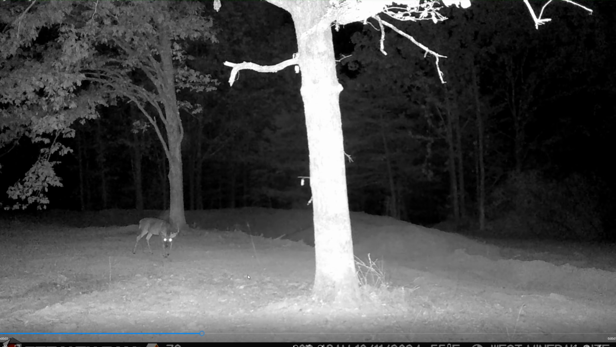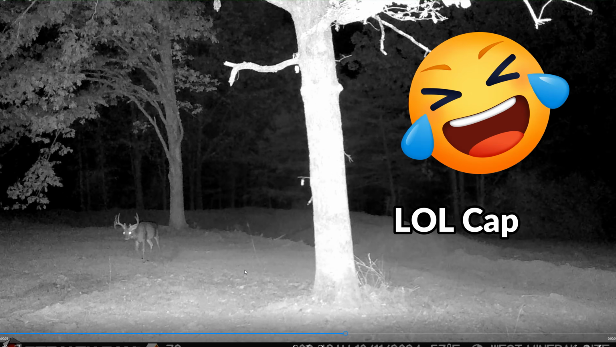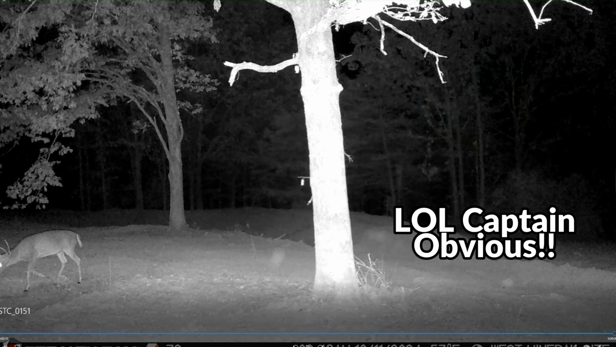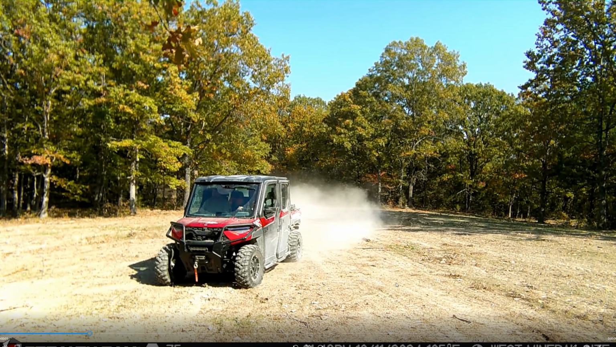I think this is another 9. Some of the 9s have 5 points on the left side, some have them on the right side. Wow, so this is cool.